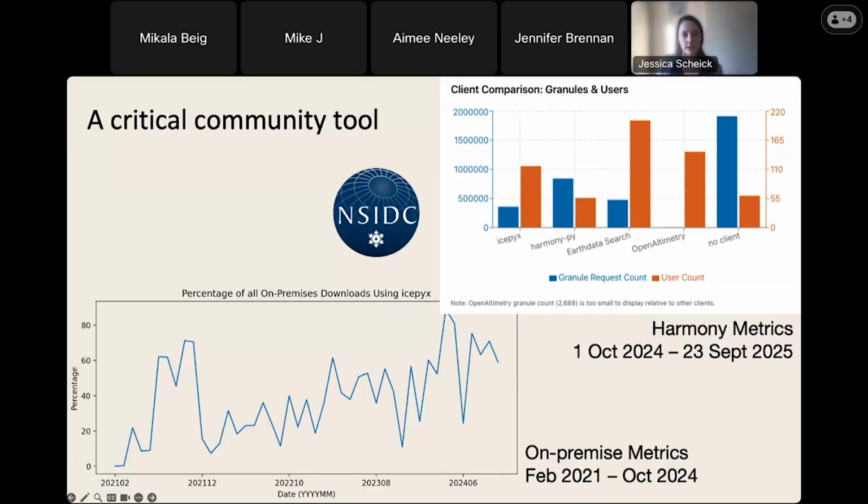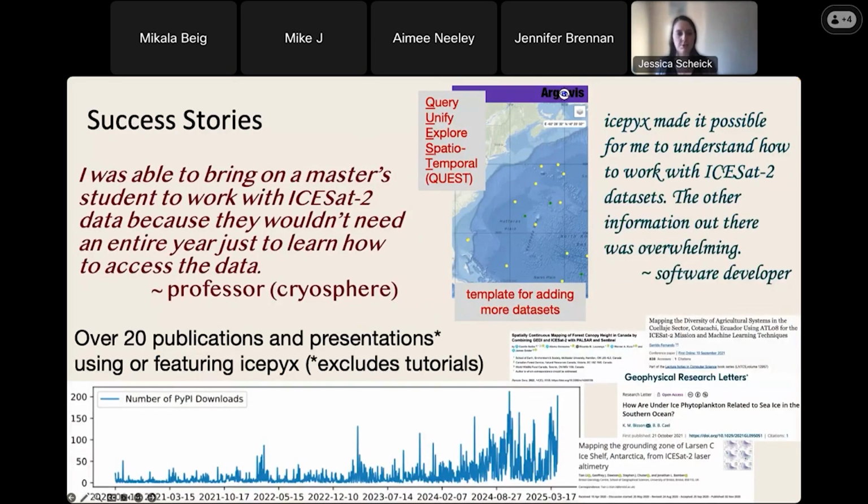And this is a technical thing, but I think socially it's also been, again, that community piece has also been really important. And this really struck home for me as someone who helped lead the start of this library when a fellow professor said that they were able to bring on a master's student to work with ICESat-2 data because they wouldn't need to take an entire year of their graduate studies just to learn how to access the data. To me, that was a really powerful moment for showing how critical it is that we build these tools and access pathways and community along with the satellite missions themselves.